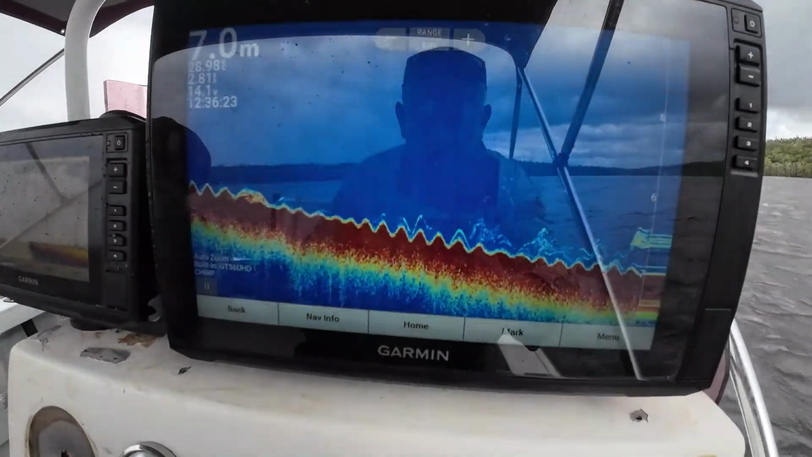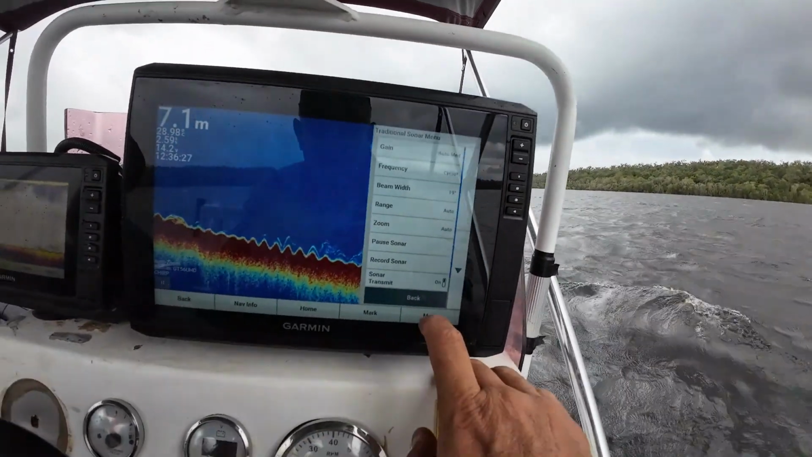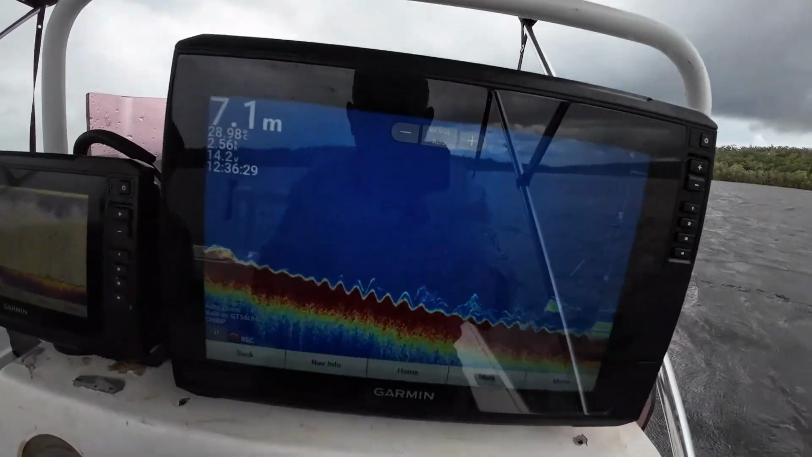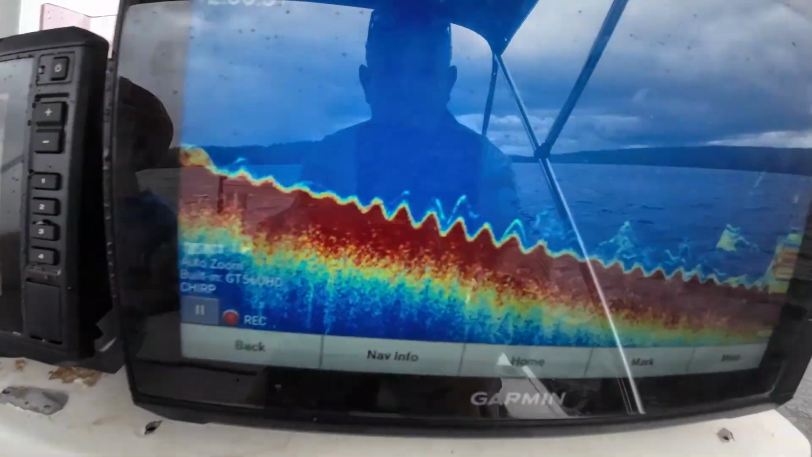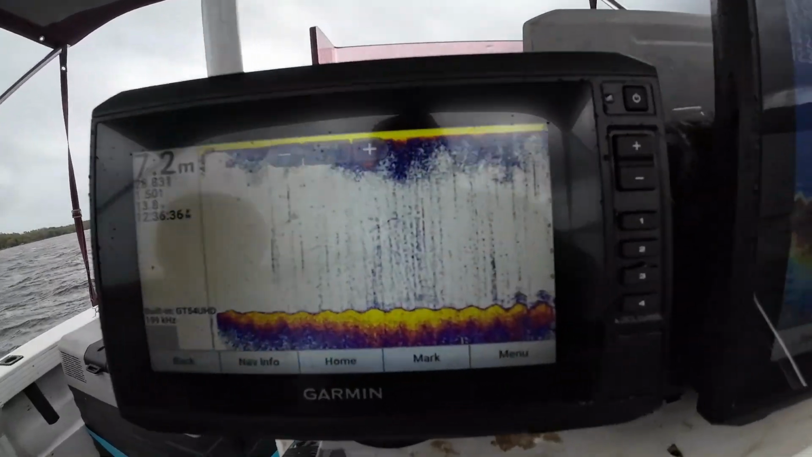I'm not sure if that's working up very well, but I think I go into here, go record sonar, and it's recording sonar. Same with this side.